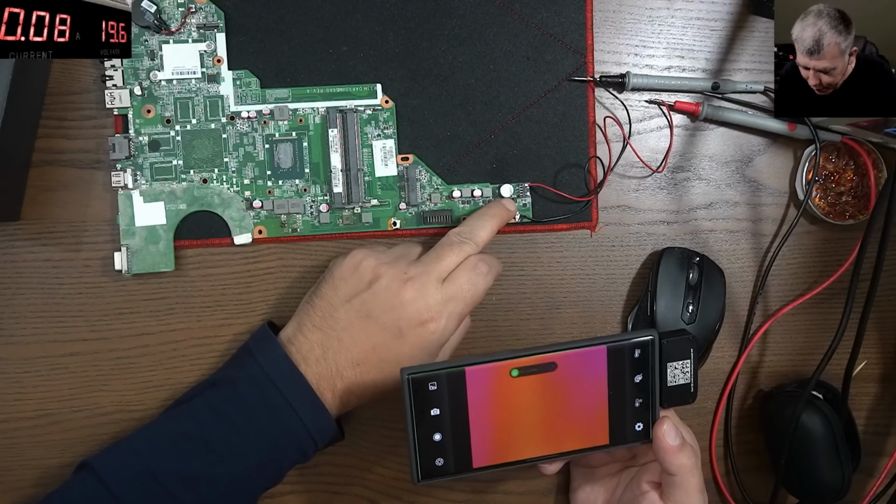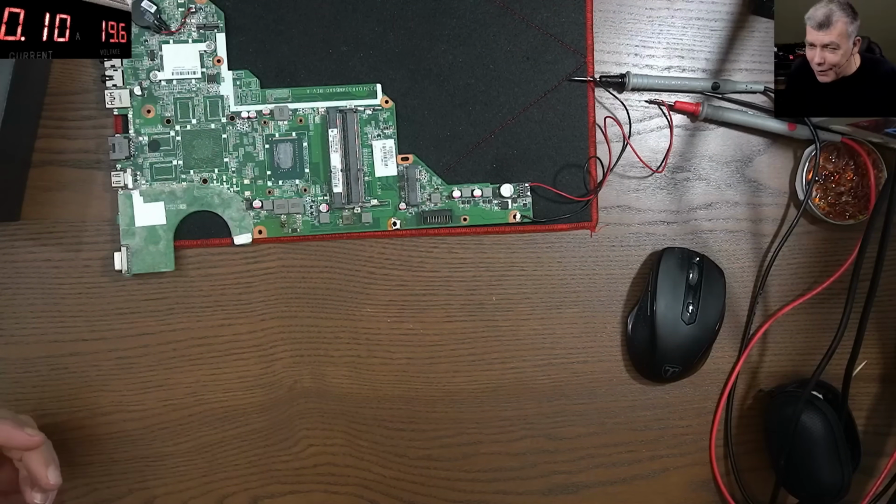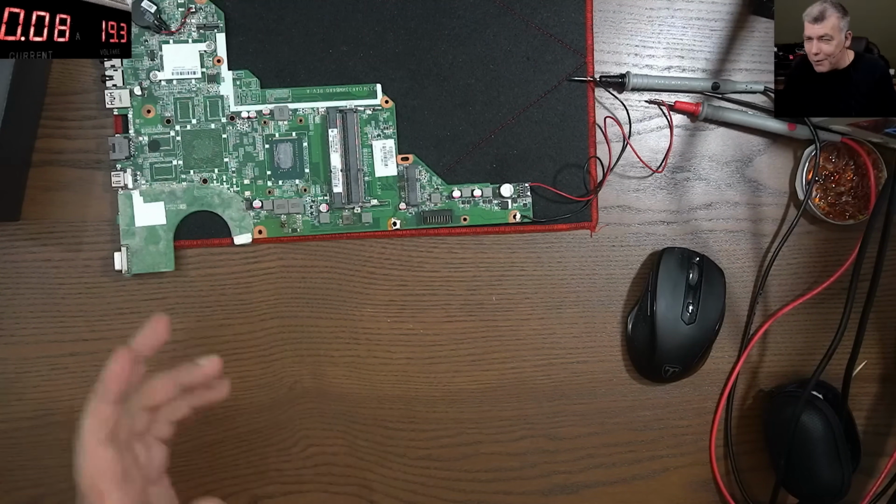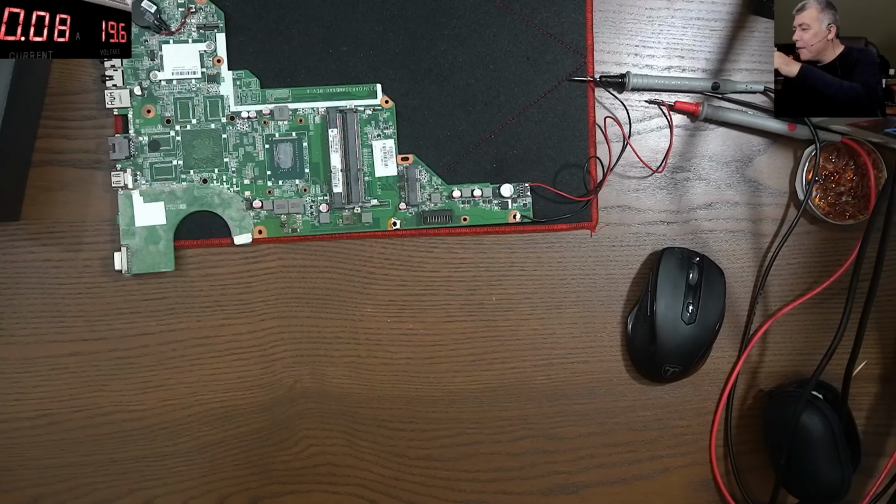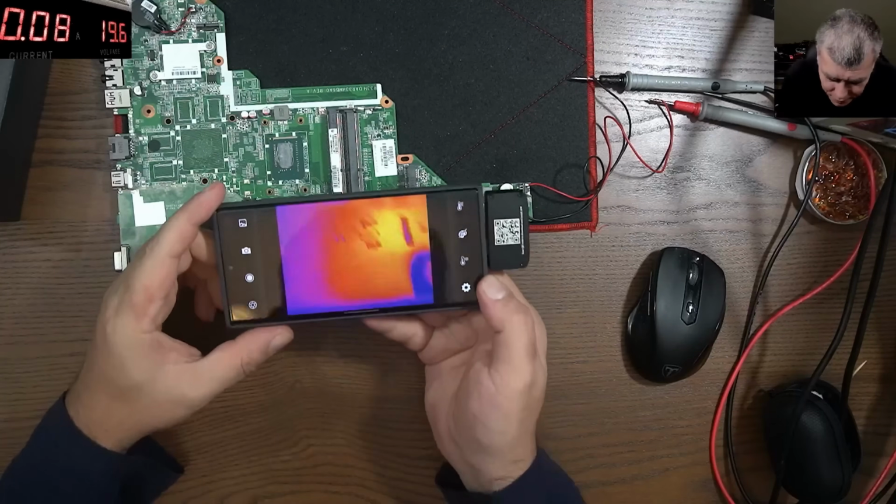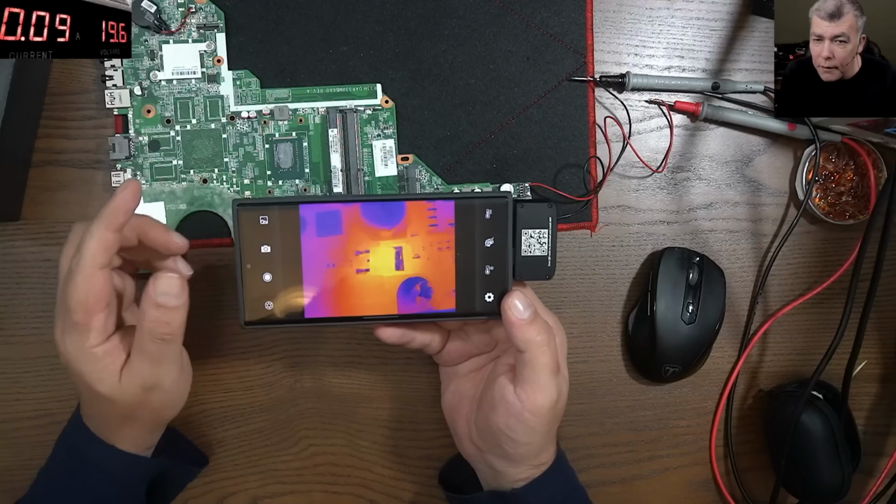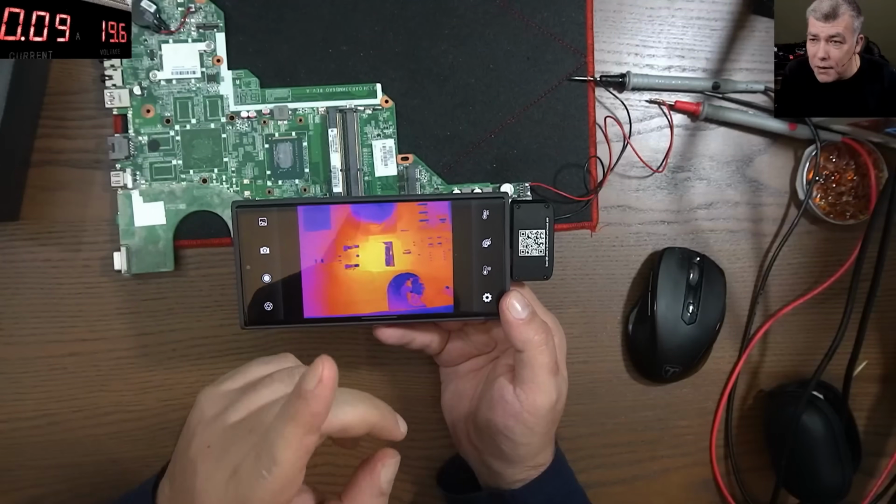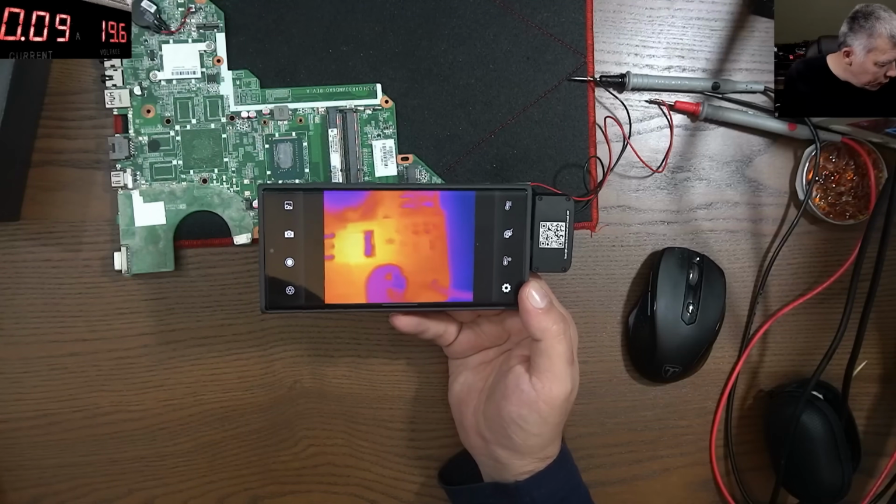By the way, I read the comments, and the people are saying, oh, sorry, don't buy a thermal camera, we like to see how your finger got burned. Very funny, very funny.